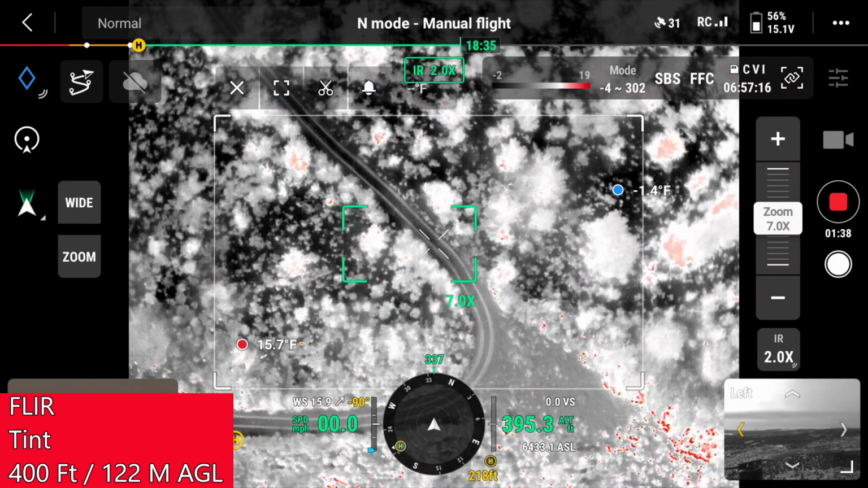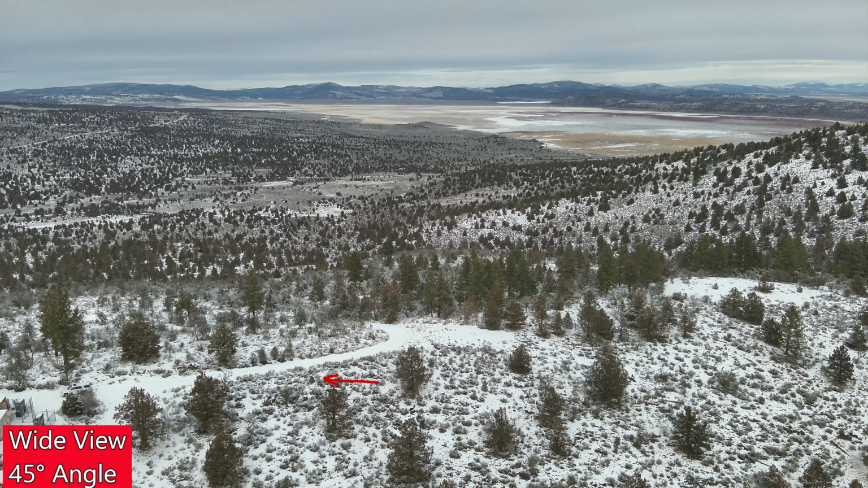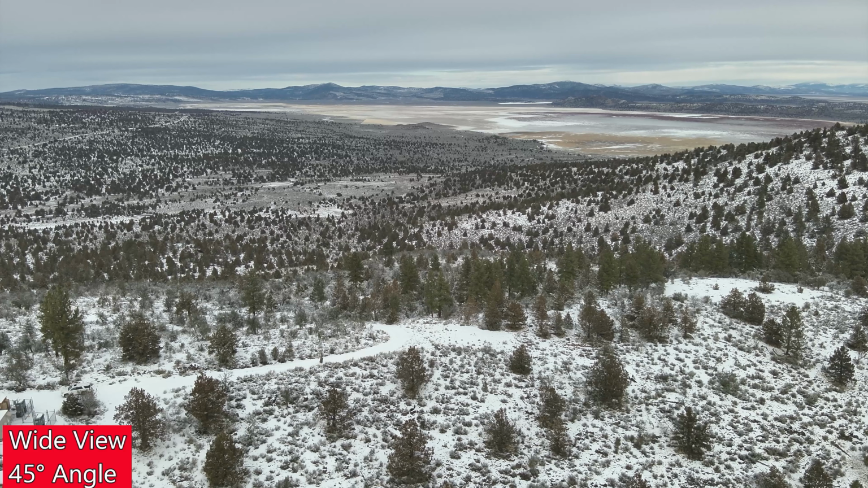Even still, it had a really hard time picking out and differentiating between me and some random rock in the middle of the field. For my last manual mode flight, I wanted to take a kind of side view look. This would be the sort of angle you would use to fly and navigate towards a target and scan to see if you see any movement along the side of a hill.